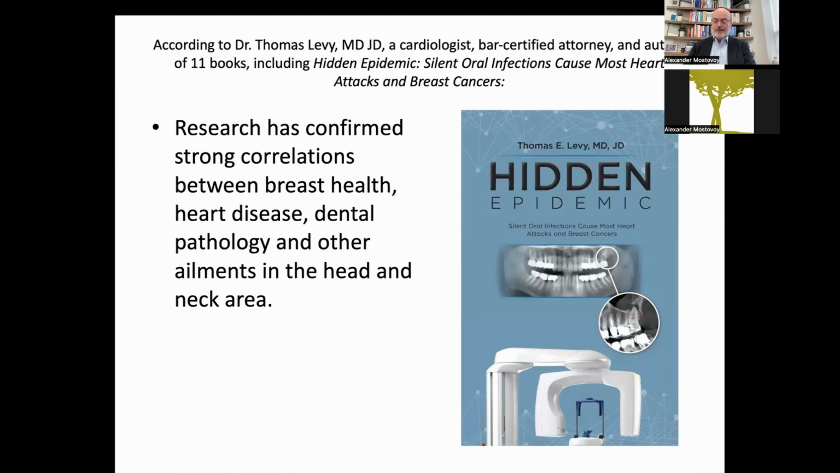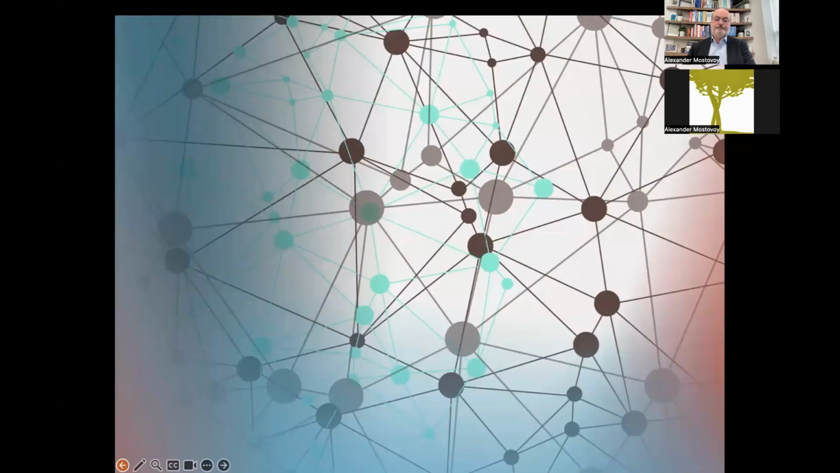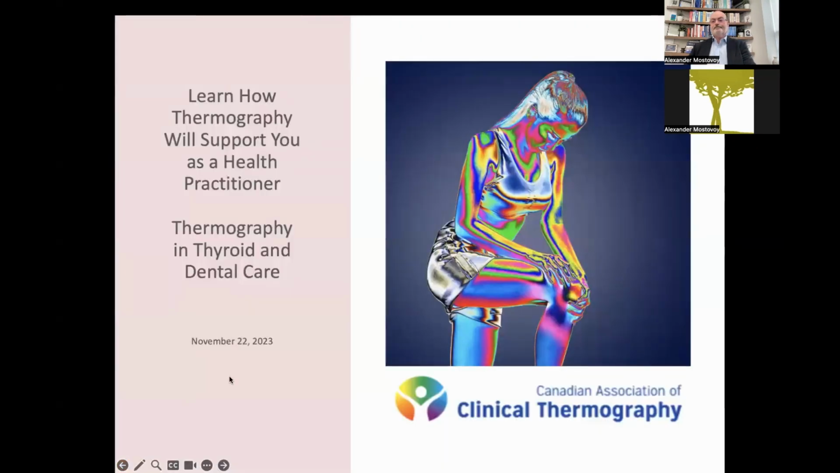So today we're looking at dental and thyroid health, and as a practitioner, how thermography can support you in pursuing your health practice with your patients.